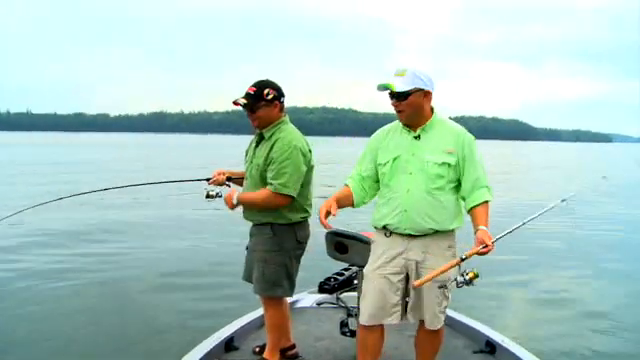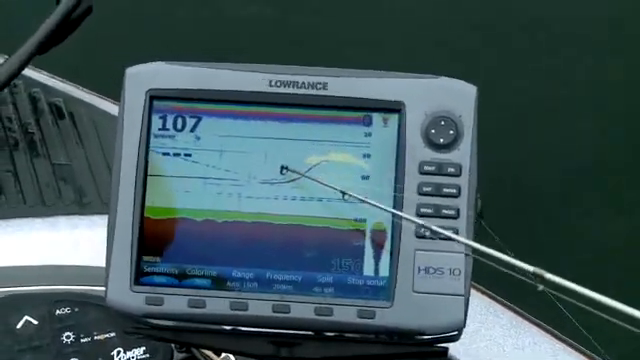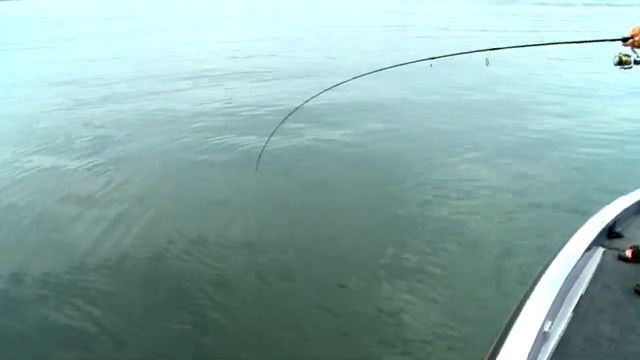Oh, yeah. And you got a good graph, and these Lorentzes are incredible, the high definitions. What'd you say, like playing a video game? It's like a video game. How's he feel? Nice? Feels good. That Cumulus rod's one of my smallmouth rods. I got Spider Wire on that, 10-pound test.